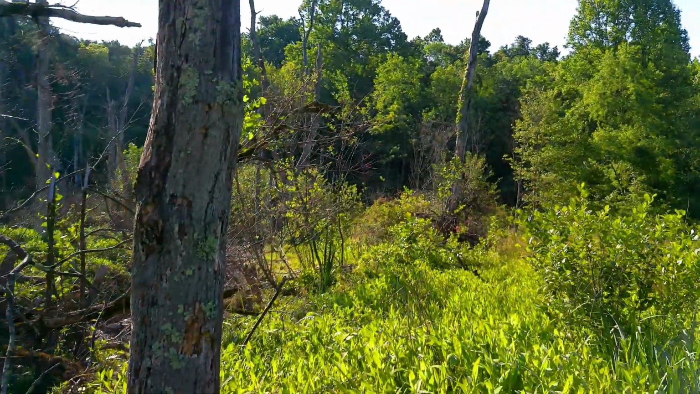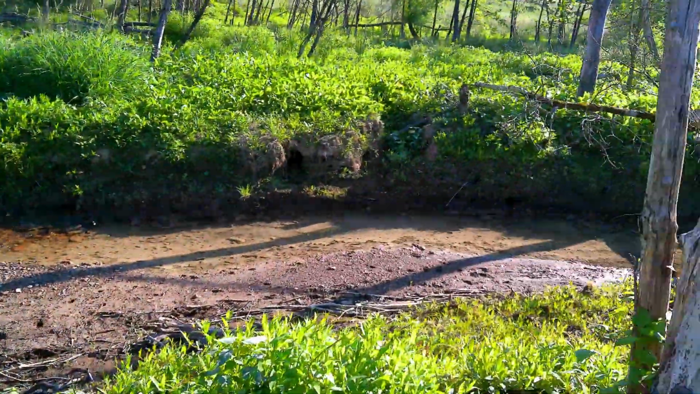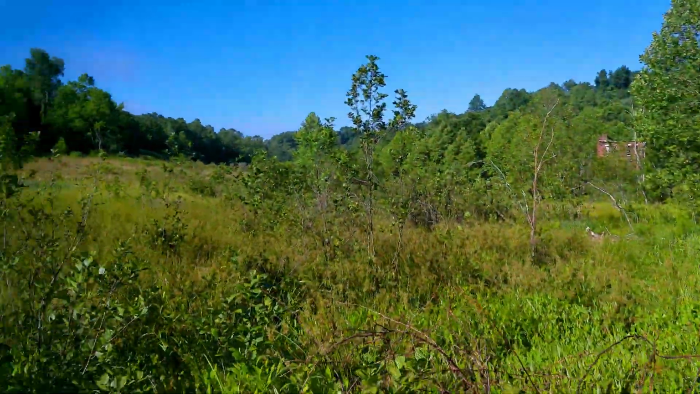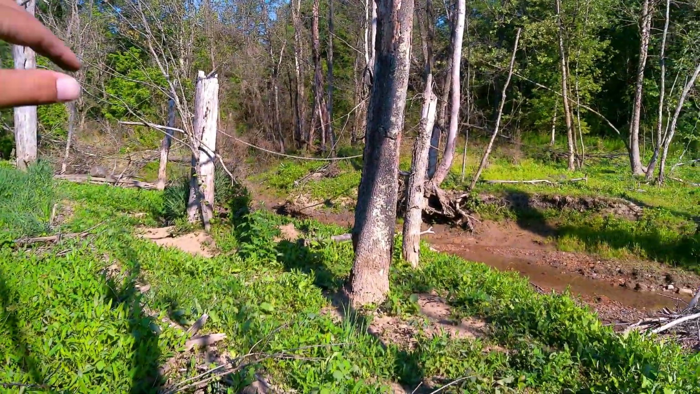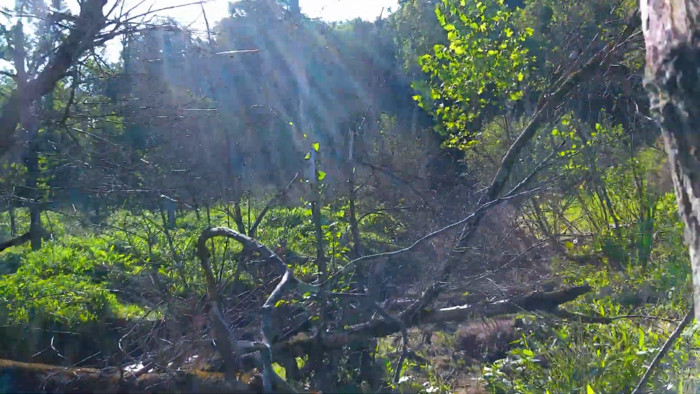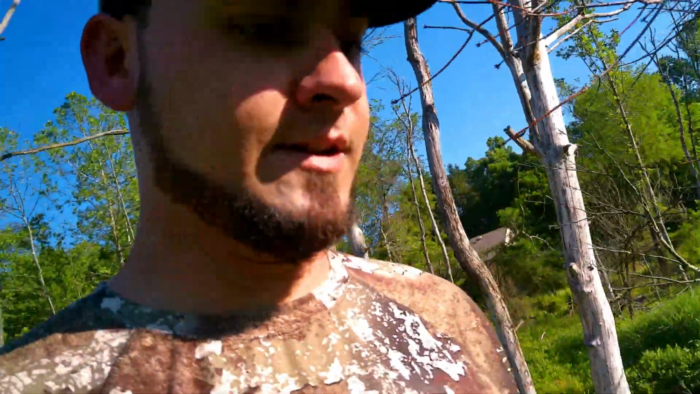This is the area I showed you guys earlier in the year where the beavers took it over. And this creek was completely dammed up and it flooded this whole area. But the dams broke down now down there and the water's flowing through now, so. Let's see if we can get some deer in here.